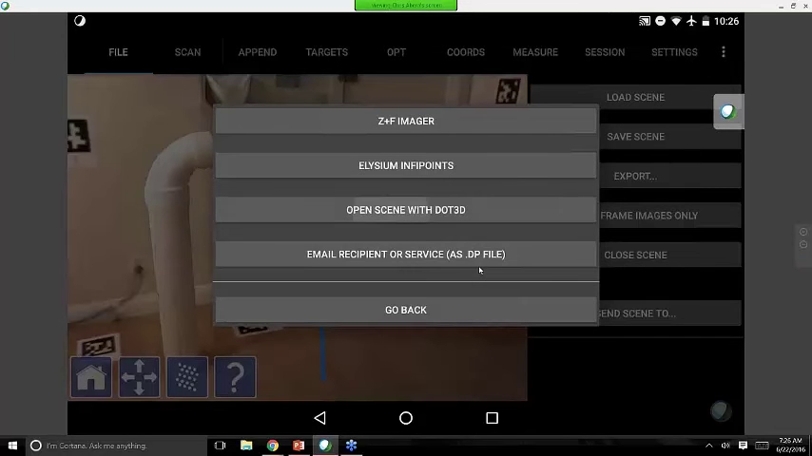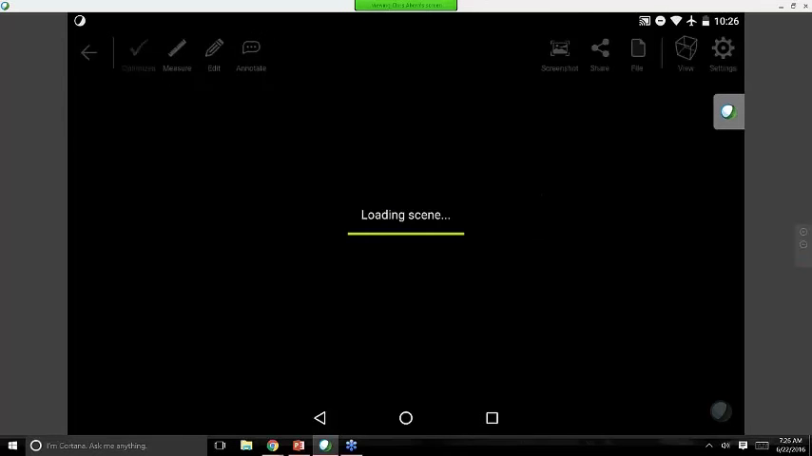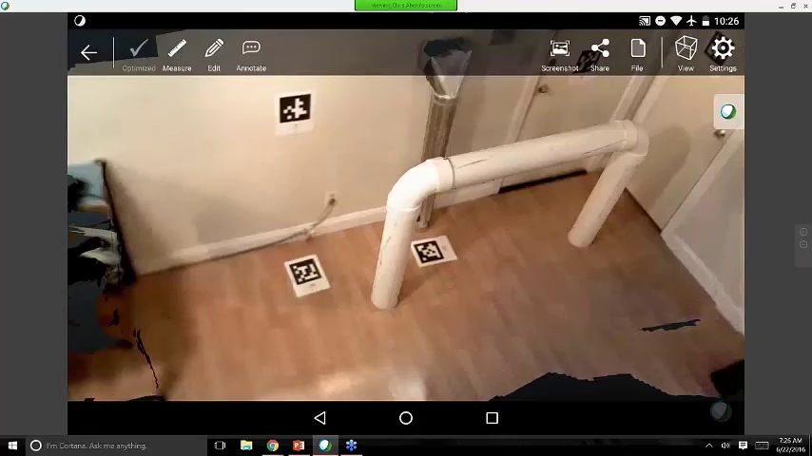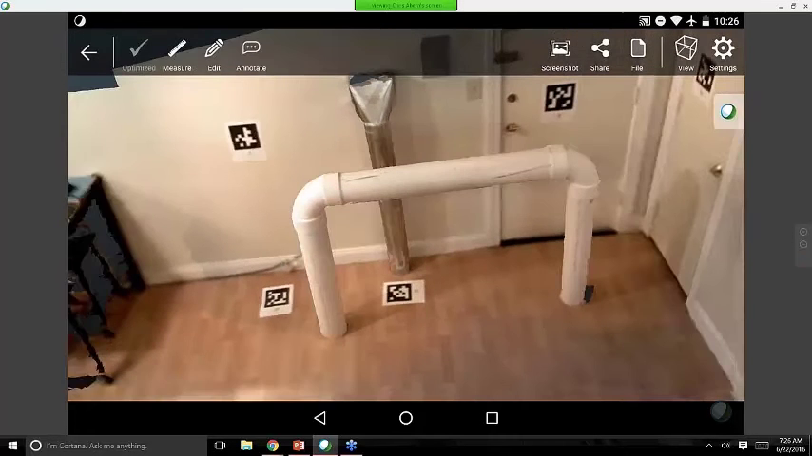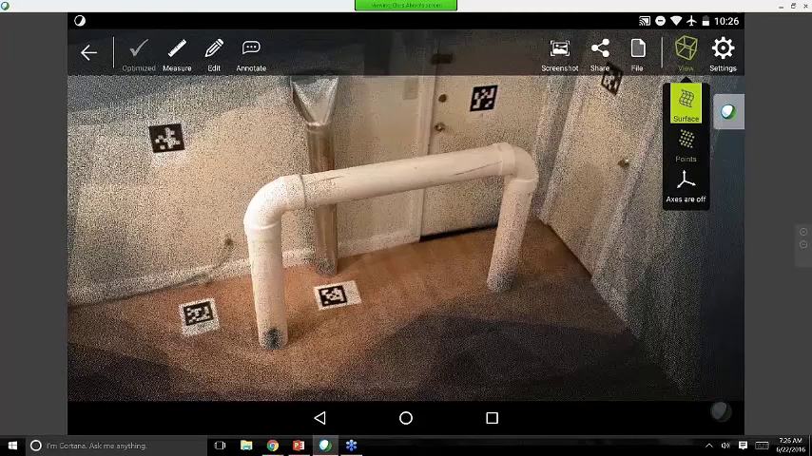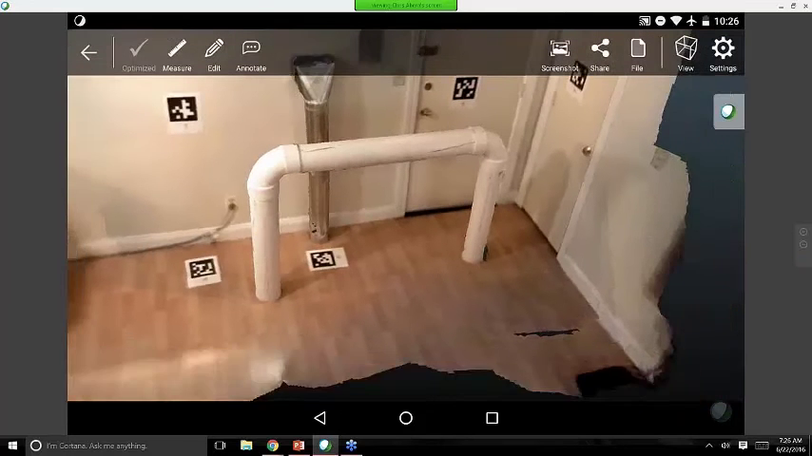So I hit Open Scene with DotProduct, and this is opening up my new application. So now we see a nice full screen rendering of the data. We have that same functionality to switch between surface-based rendering or point cloud view, whichever you prefer. Each application varies as to what looks best and what fits your use case.